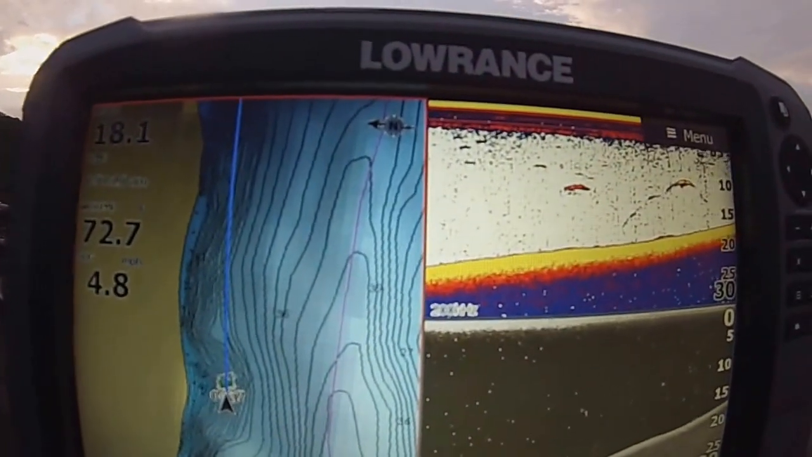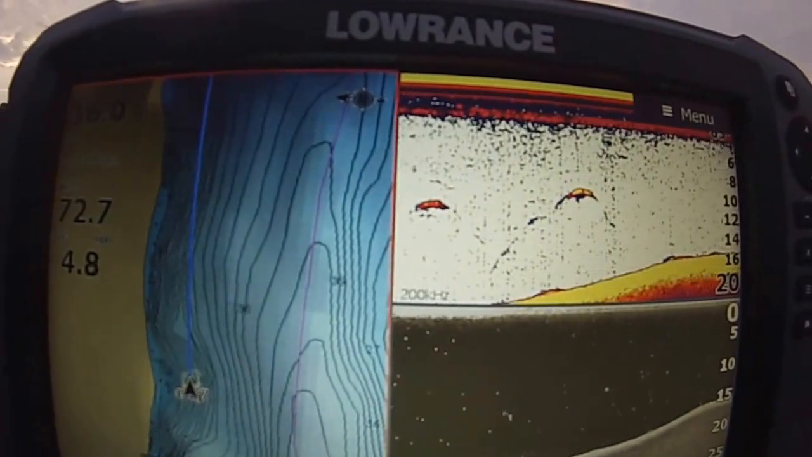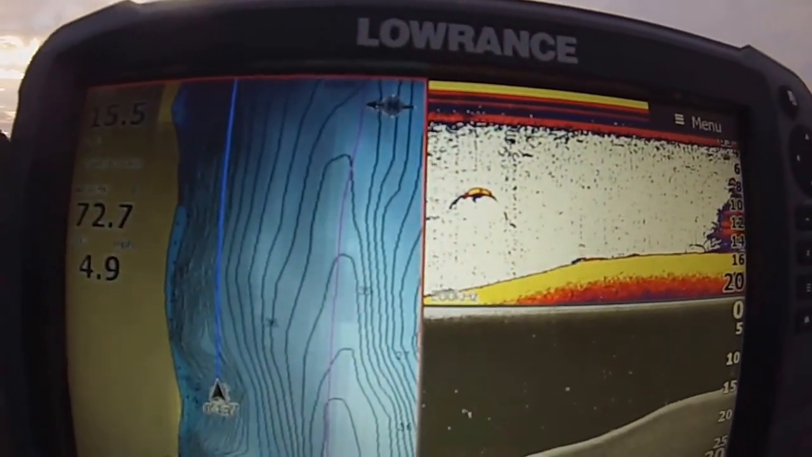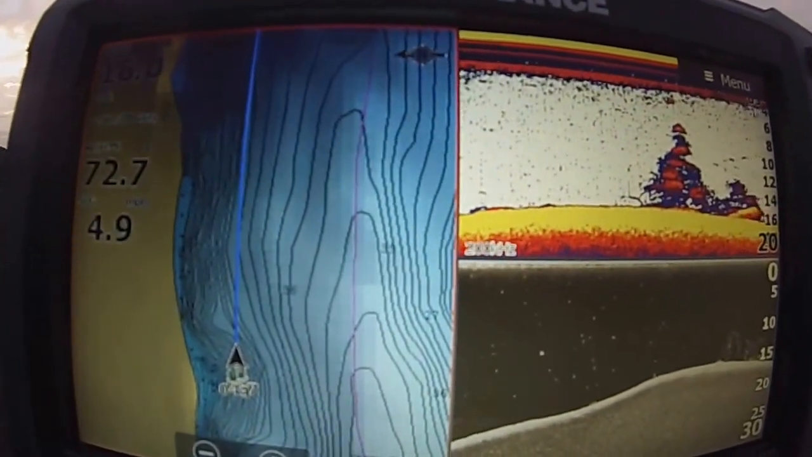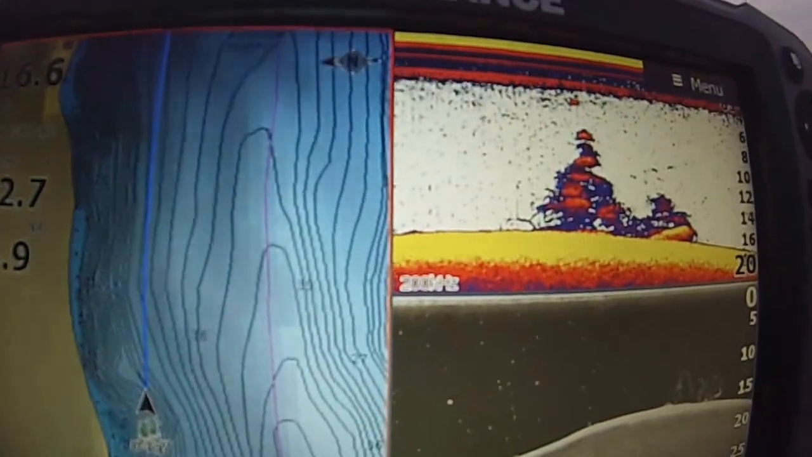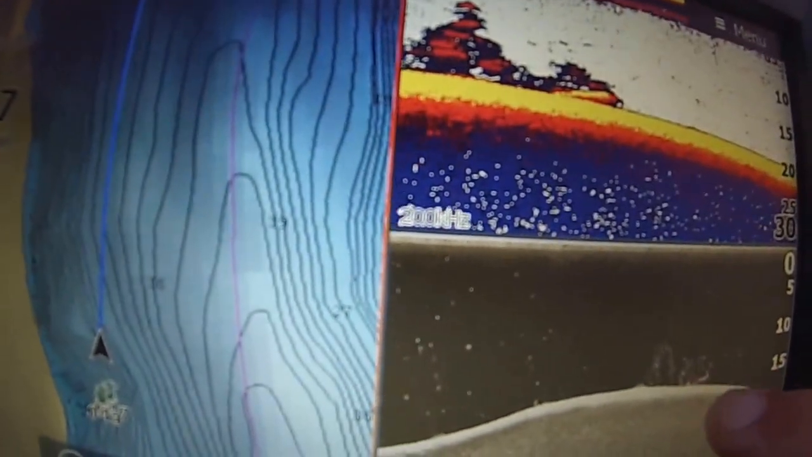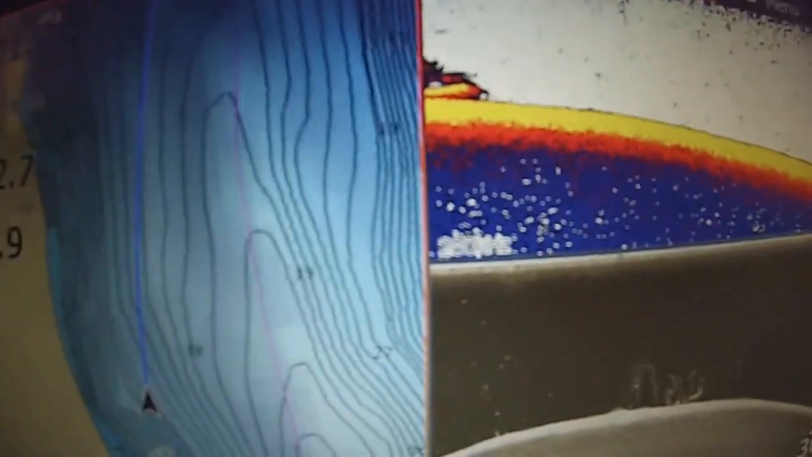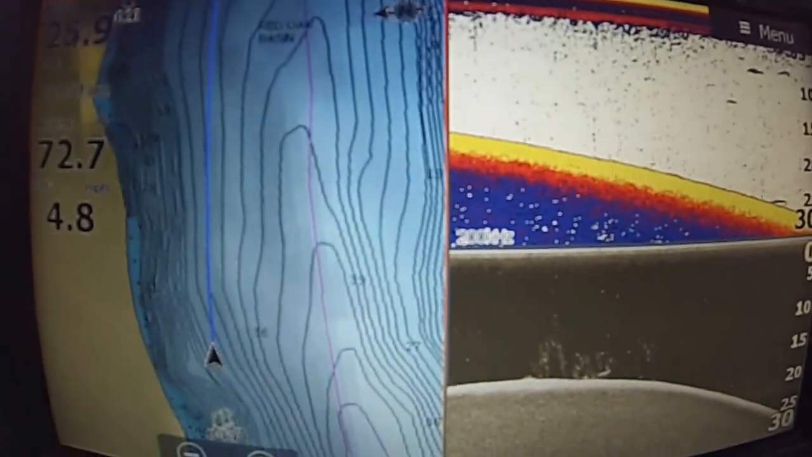Yeah, so there's some good, definite bass swimming around, some good lines. All right, here's the brush pile, there's the 2D. Let's see here. And you see the dots in it? Those are bigger dots, those are bass. Your brim are usually going to be associated on the bottom. There will be dots on the bottom, which I don't see many brim in there.